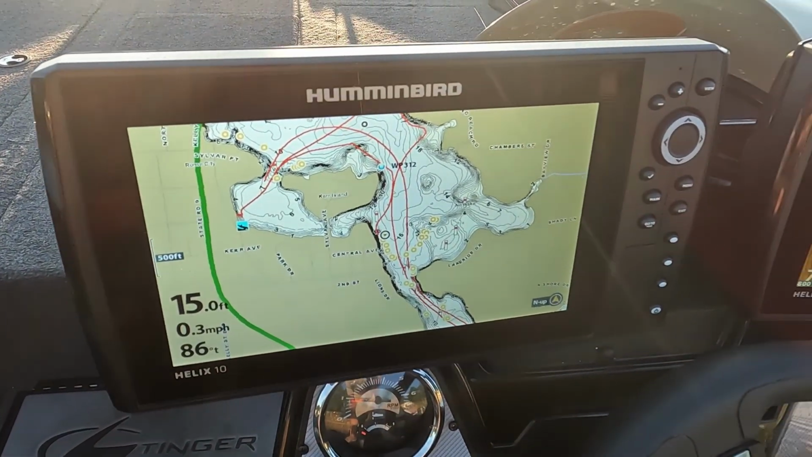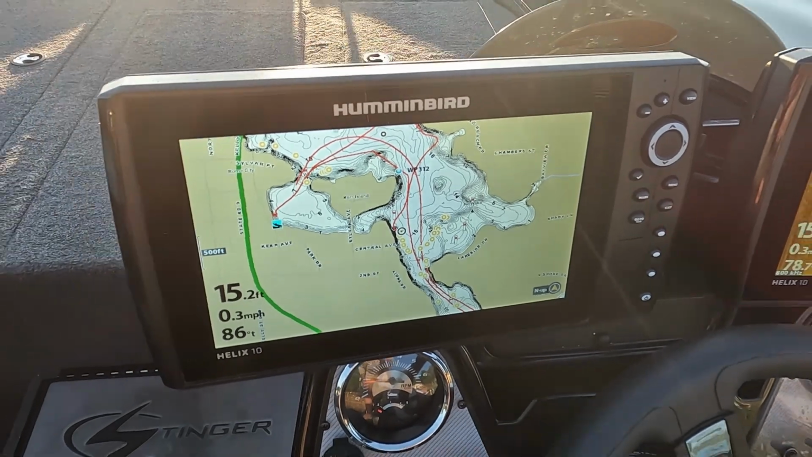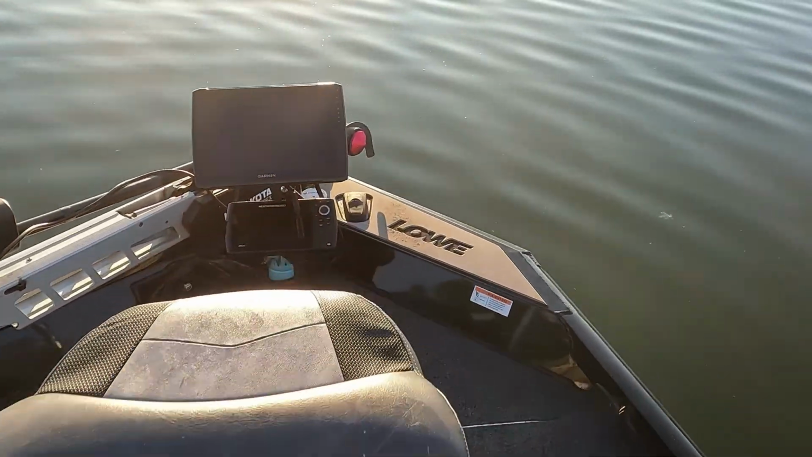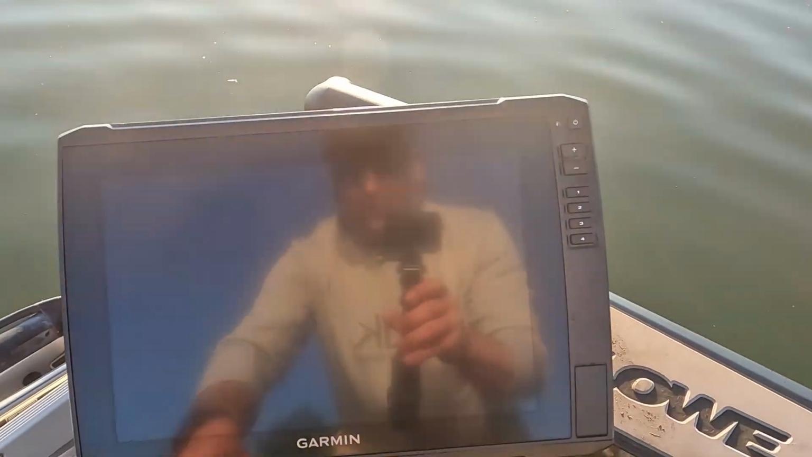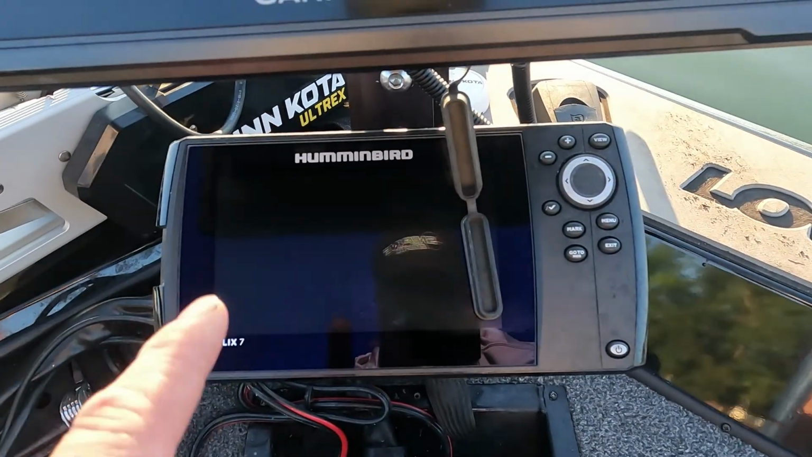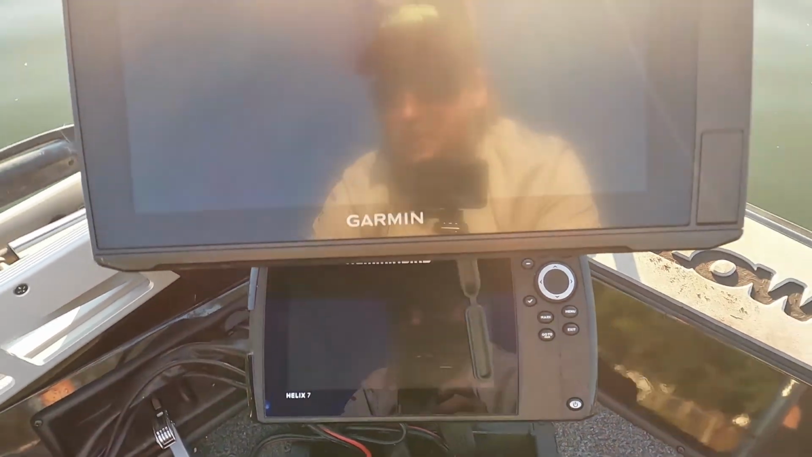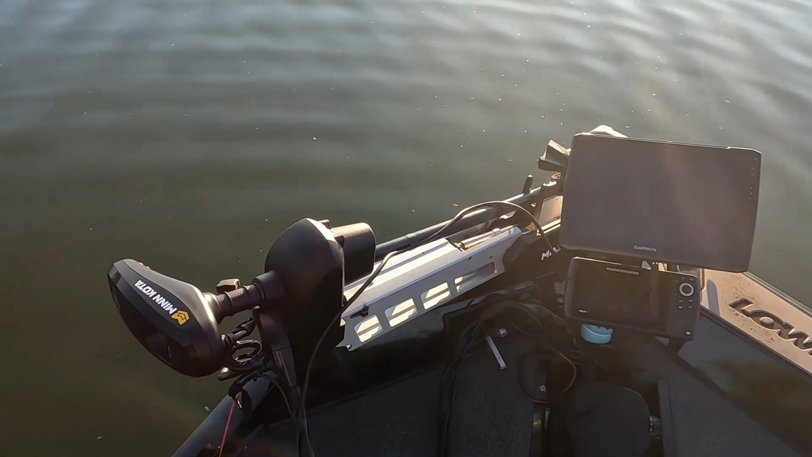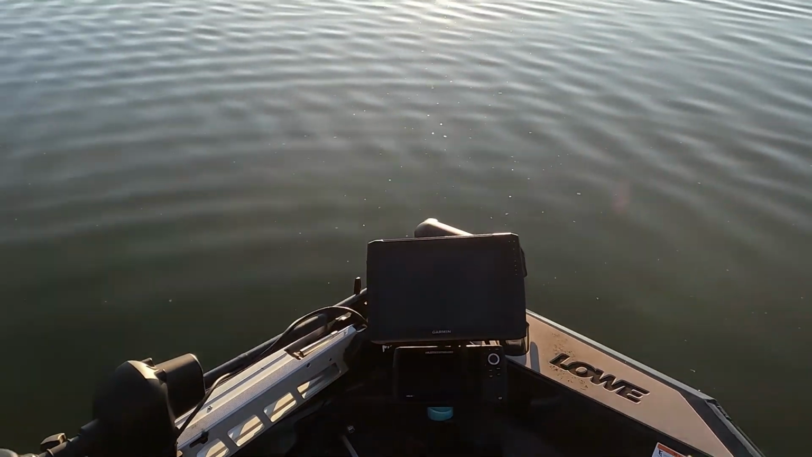You can set all your waypoints. Once you have that all mapped out, you don't have to drive around so much. Then up front we have a 122 Ultra live scope on Garmin. Then I have a 7-inch Helix on the bottom for just my mapping. And of course, trolling motor. It's the Ultrex. We're gonna go over electronics and kind of show you around what we're dealing with, and catch some fish for you.